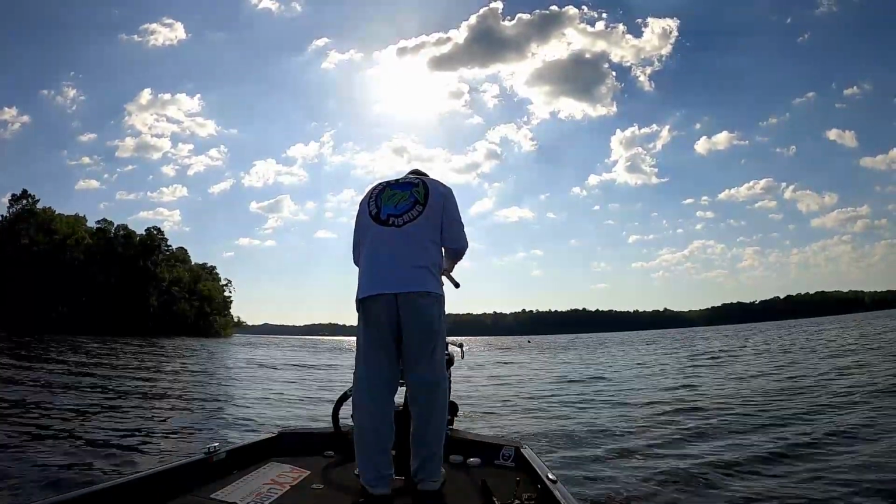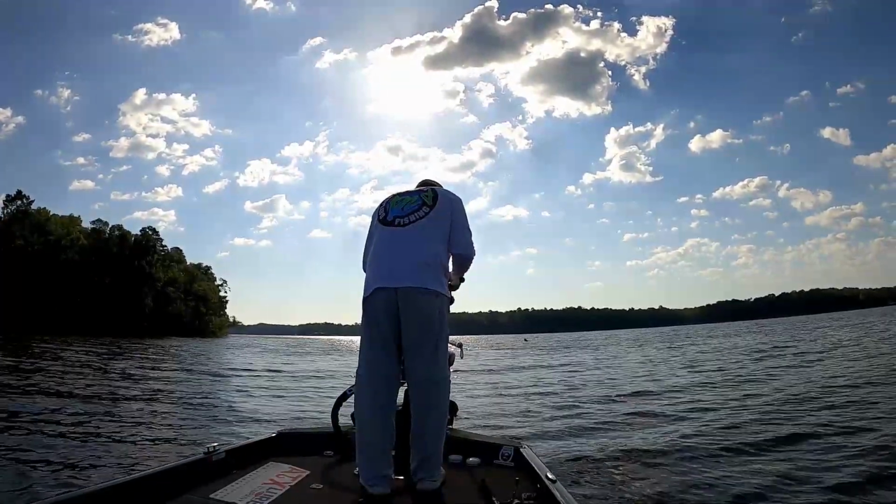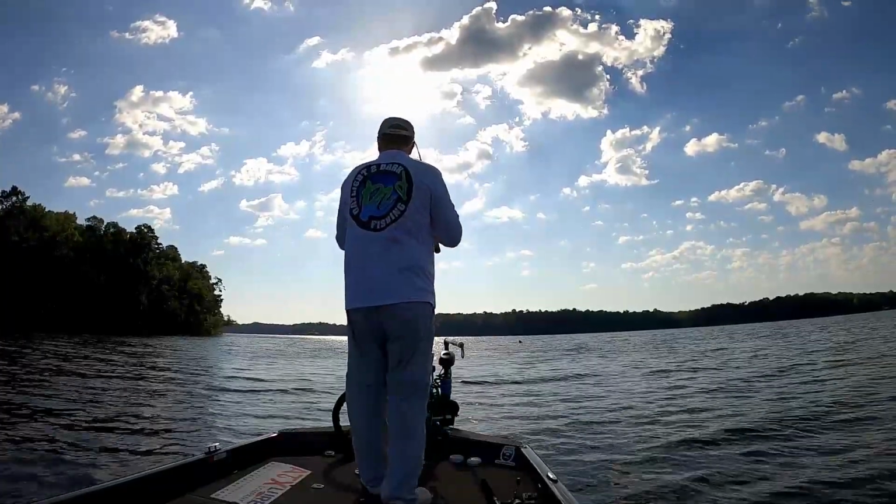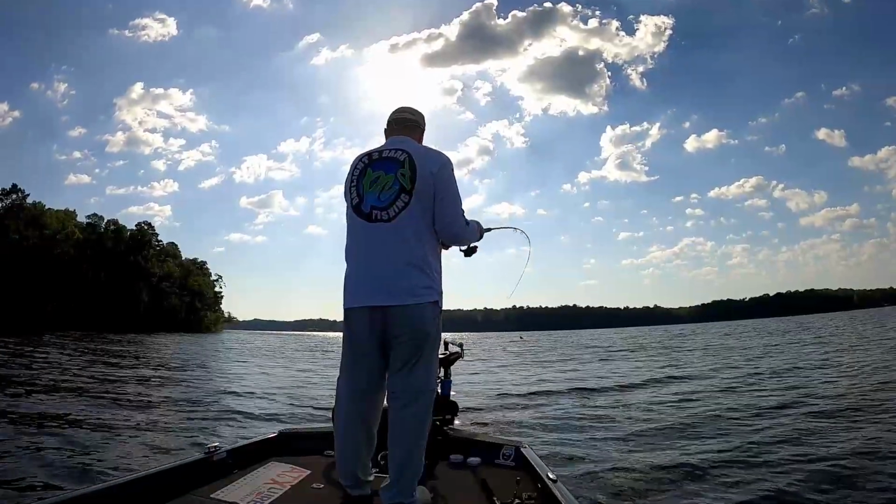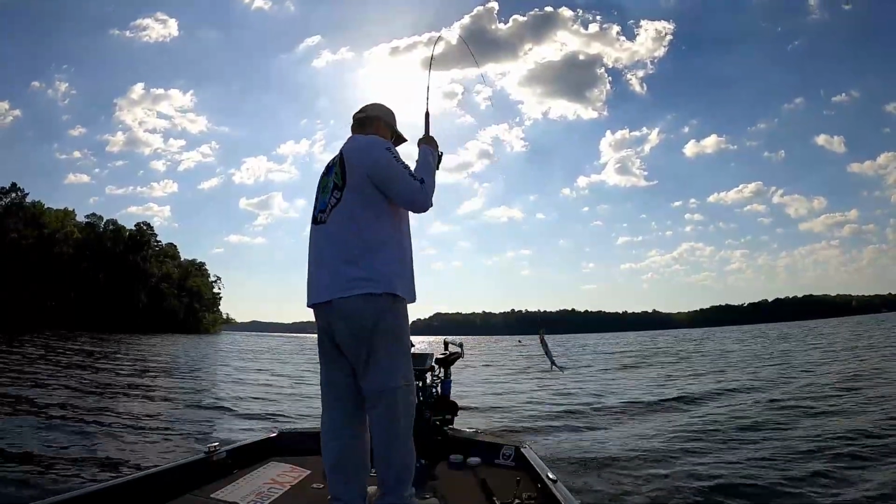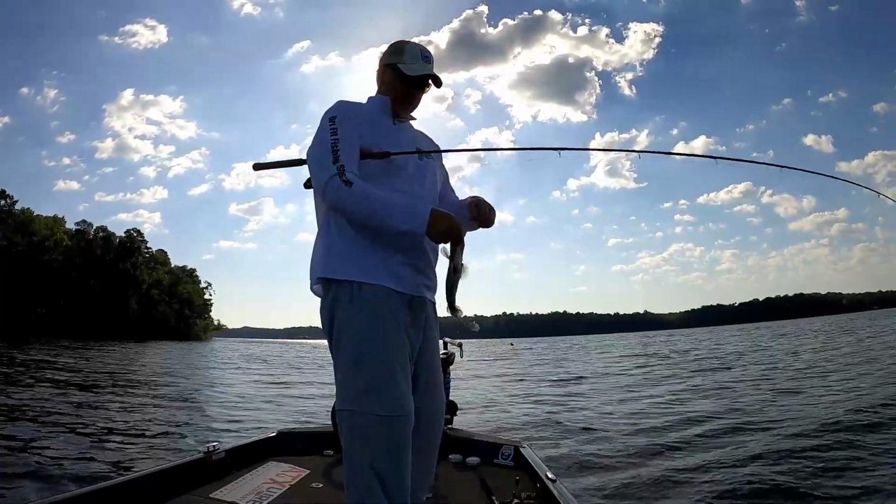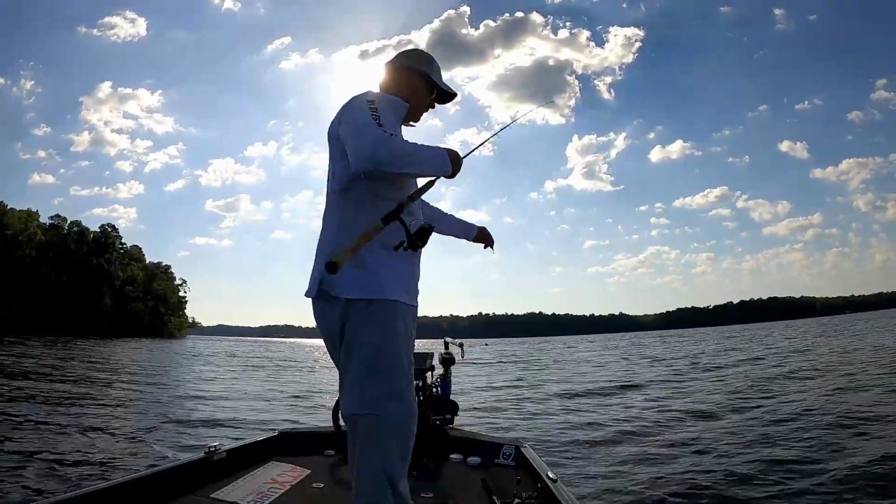Bait anywhere? I don't see it. Oh, we got a fish though. Can't find my bait. I swear I almost think this thing has a more narrow beam than the last one did.